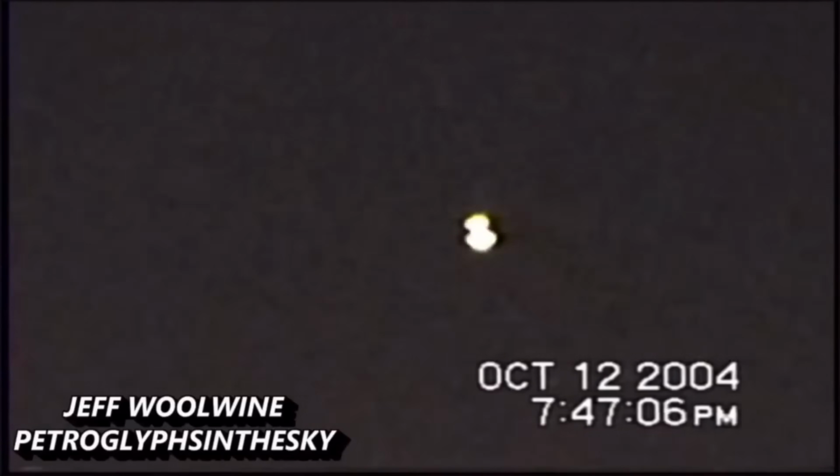Here, as Jeff zooms in, we can see that the UFO is becoming two distinct and different light objects before they start to fade away or disappear, or whatever it is that they do.